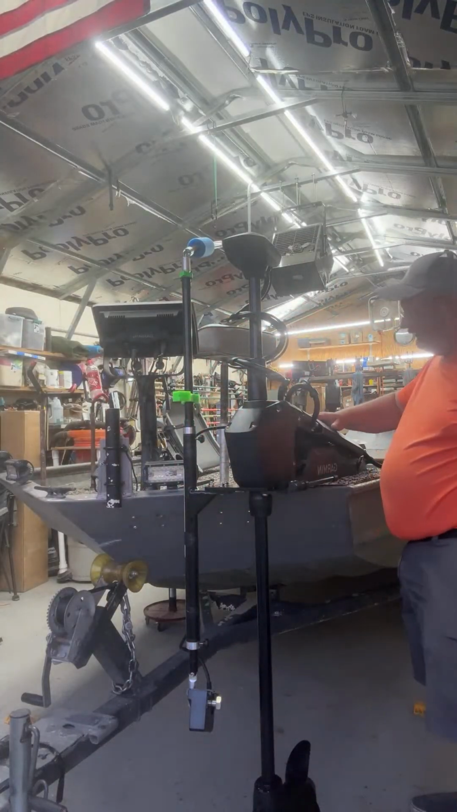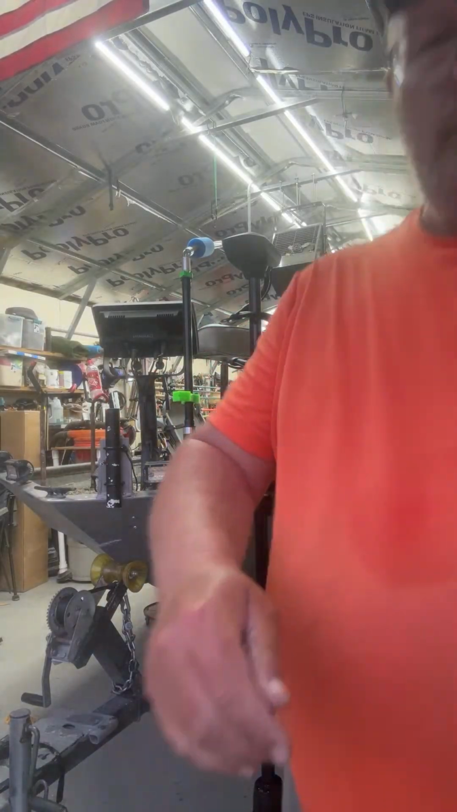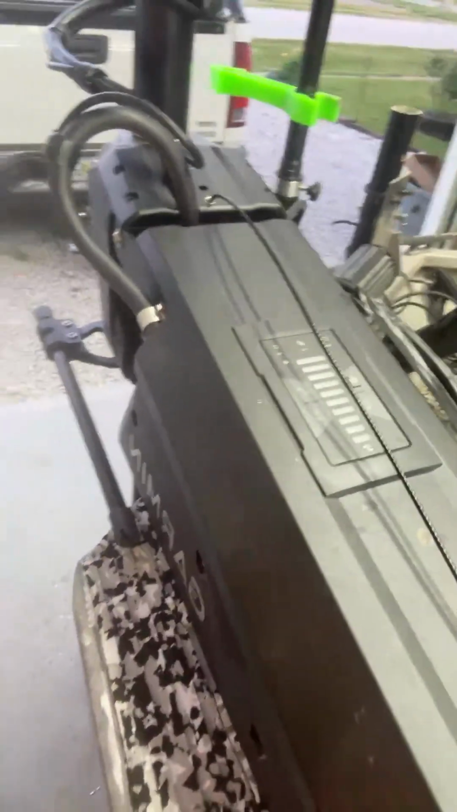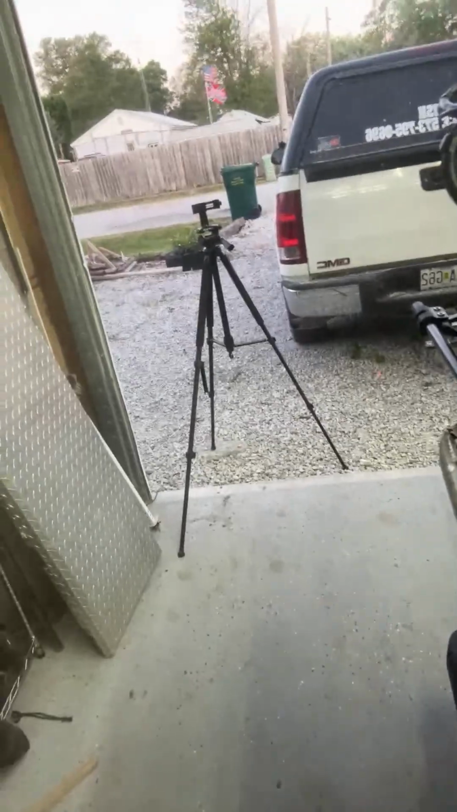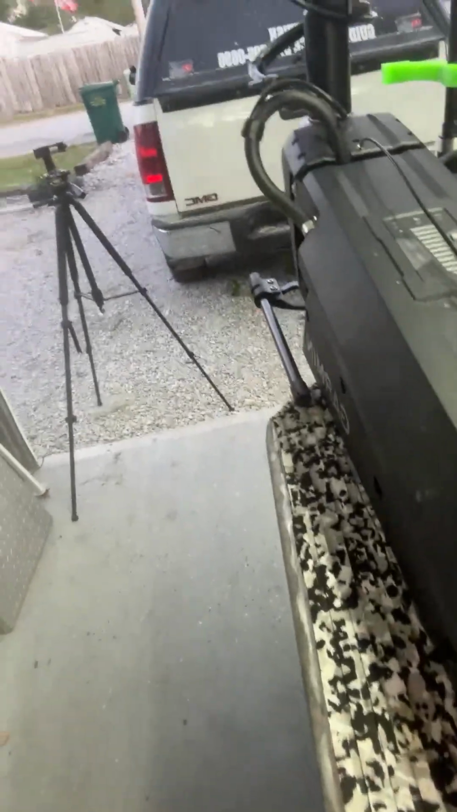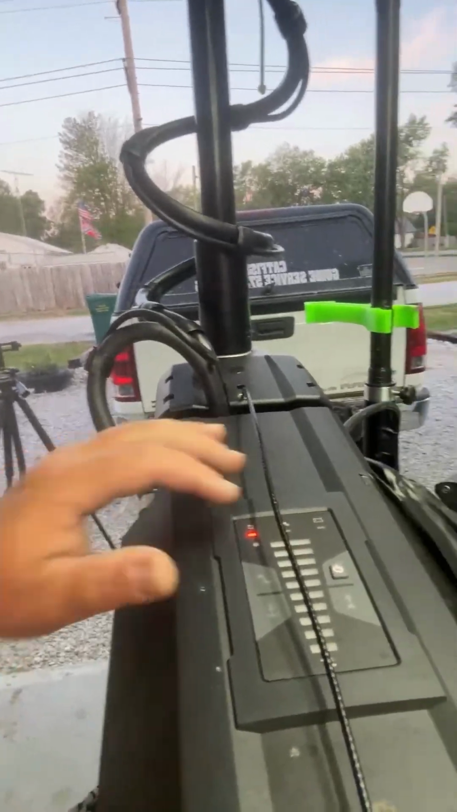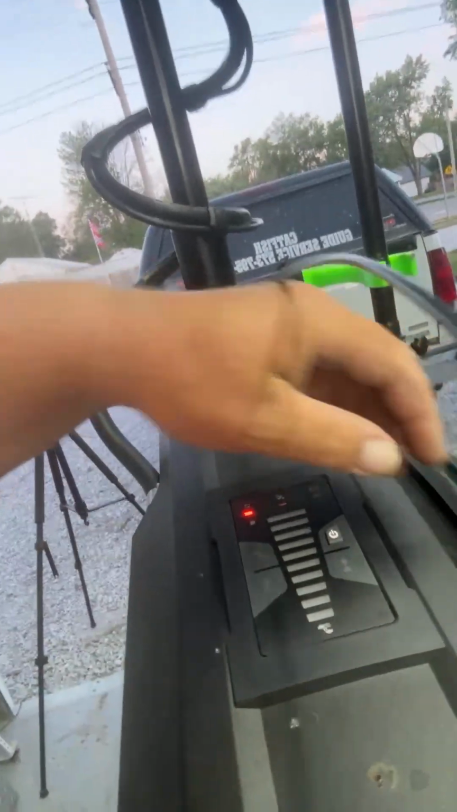It's got everything. It's got like a digital dash right here. I'll unhook this. Whenever it's on and working, I'll plug it in here. Show you what I'm talking about. It turns on. It ain't gonna get a signal probably, but it's got a digital dash here.